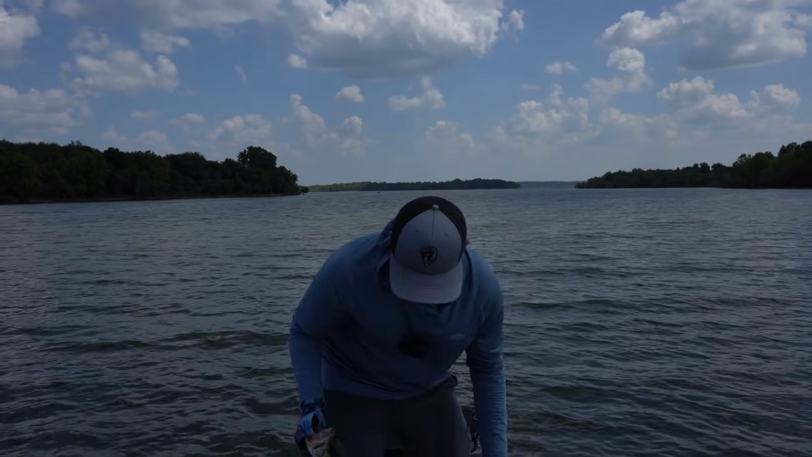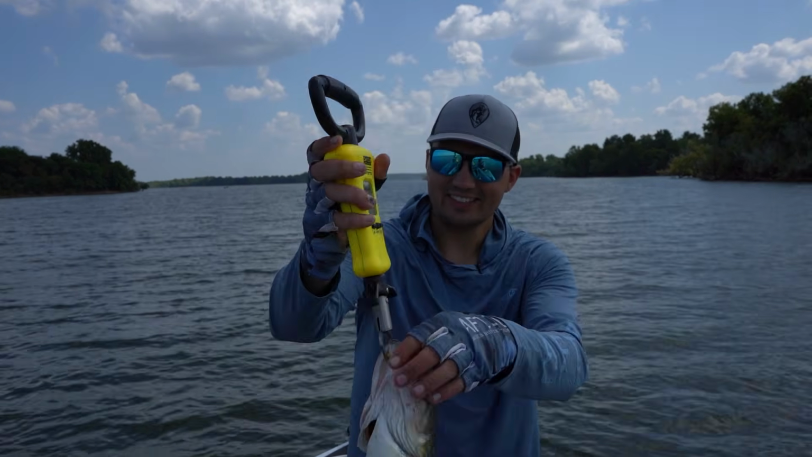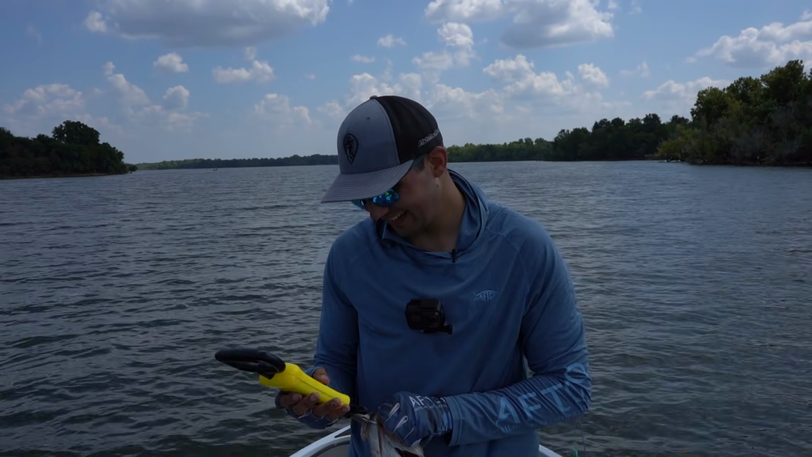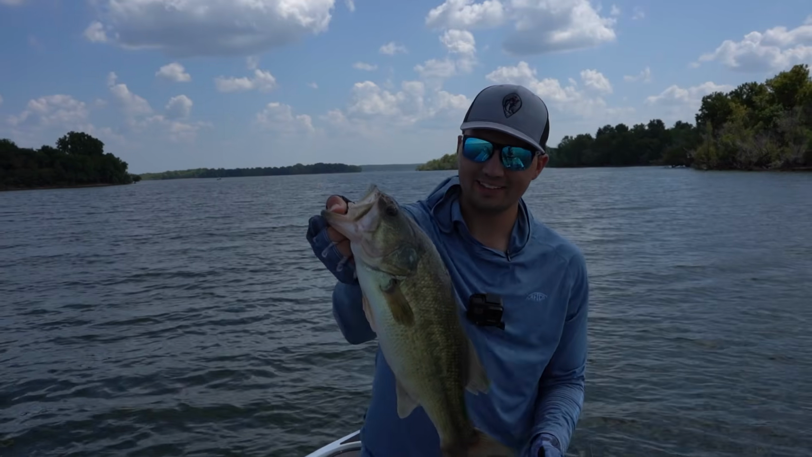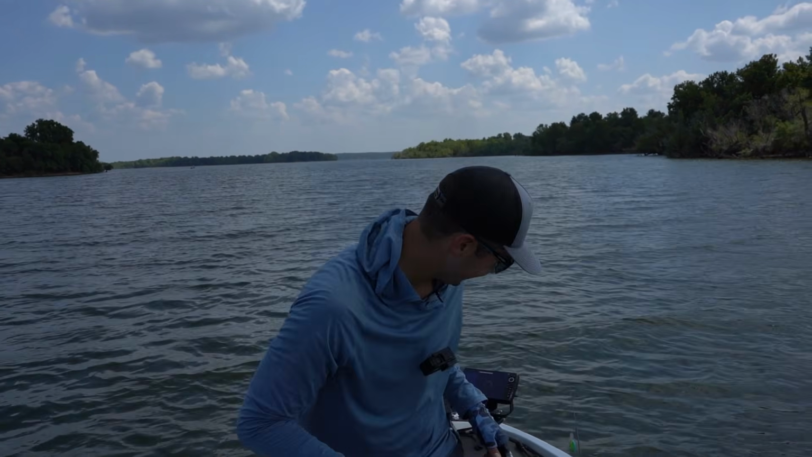Let's get him on the scales. 2 pounds, 11 ounces, just an ounce short of 2 3/4 pounds. So at least I know I can judge him pretty well with the eyes, which is good. That puts our total weight now to 5 pounds, 14 ounces. So almost a 3-pound average. That's really solid. We just need basically 3 more fish like this and we complete the challenge.